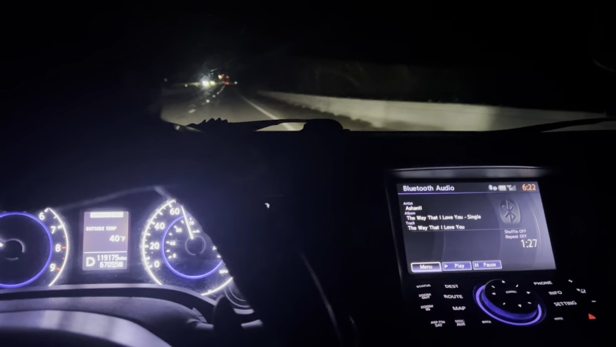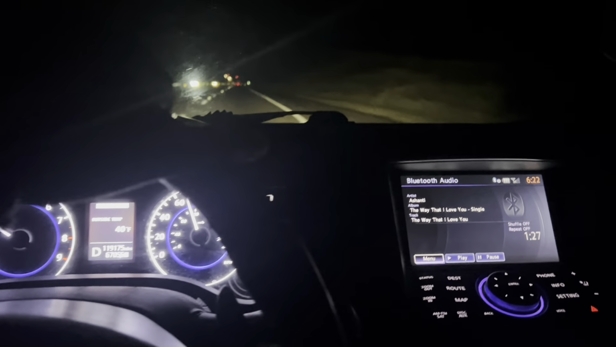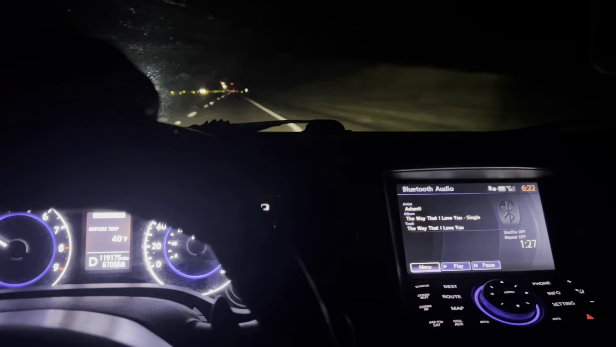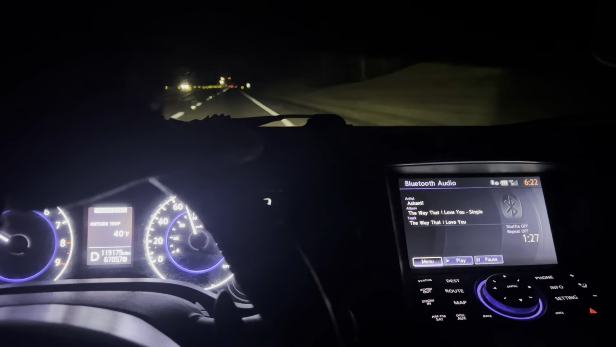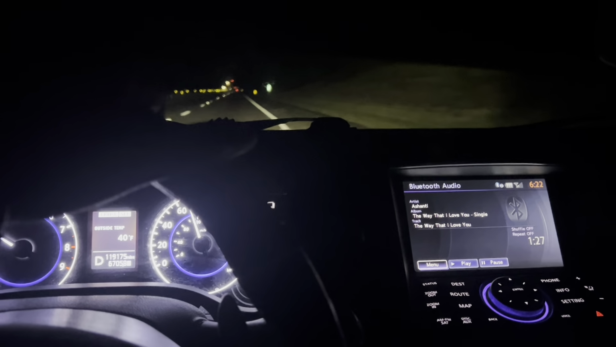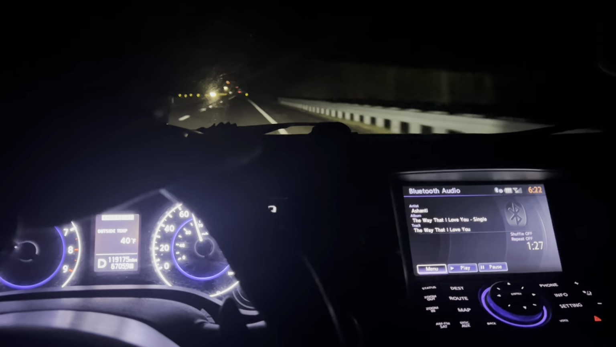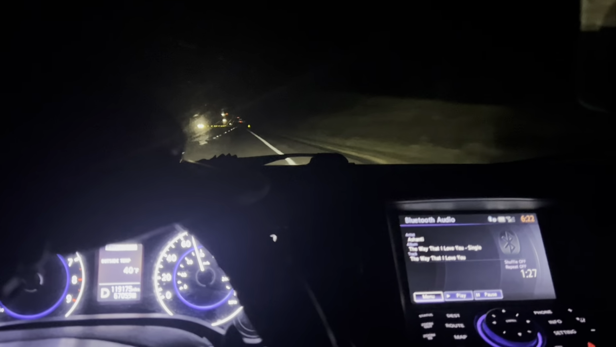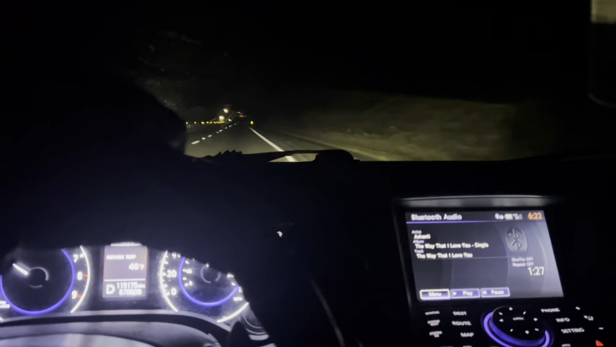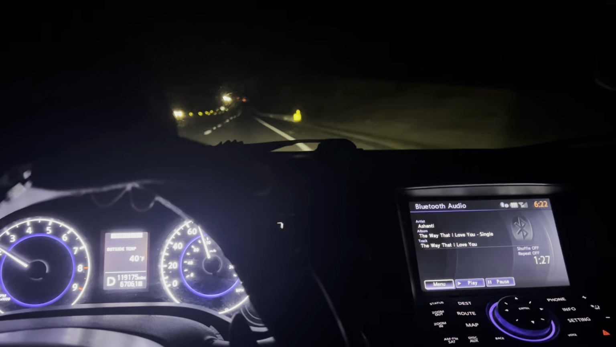The gas mileage ain't bad, and on the highway, it's not bad. This is an all-wheel drive model. But yeah, I'm glad it got cruise control, because I literally just set my speed on the interstate or the highway, whatever. I just set my speed to what I want to run, and as y'all can see, there's really no cars on the road this morning. It's early in the morning, it's 6:22, so there's really no cars on the road. I'm just cruising at 70.